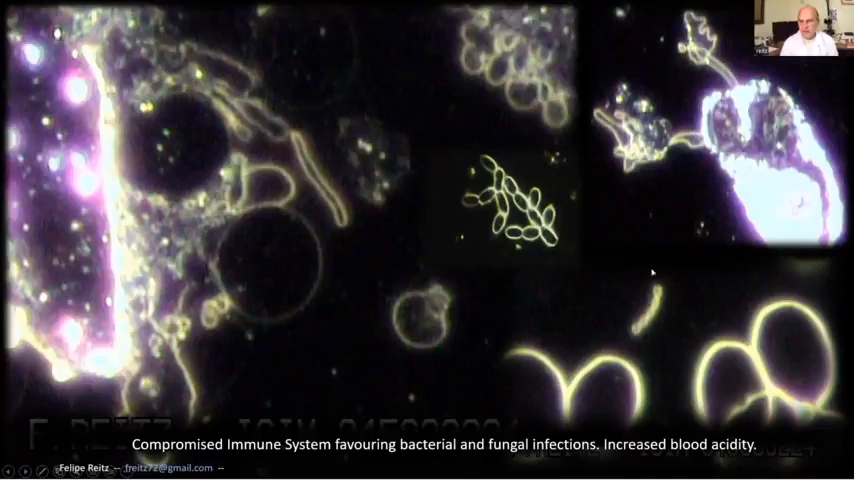So they move around the blood and they divide constantly and they keep growing. As the byproduct of them is very acidic, it's toxic and acidic. I notice people with this rod, these 5 rods that you can see at the bottom of the screen. I have noticed people having joint problems a lot when they have that.